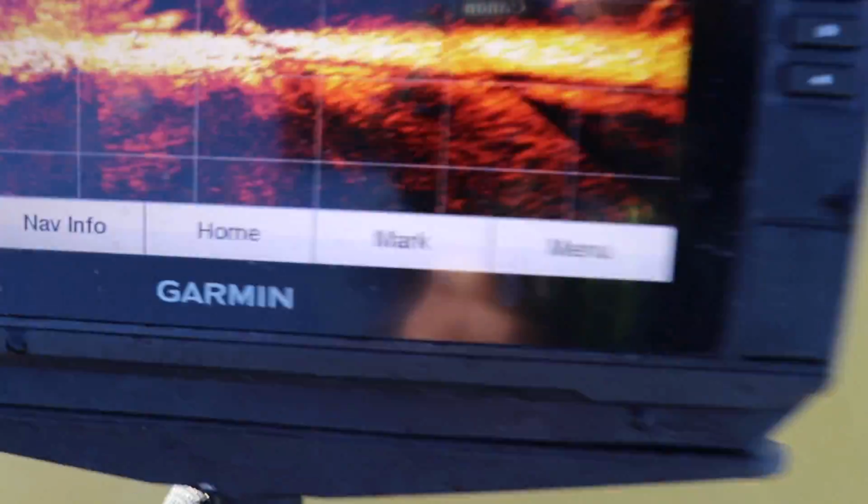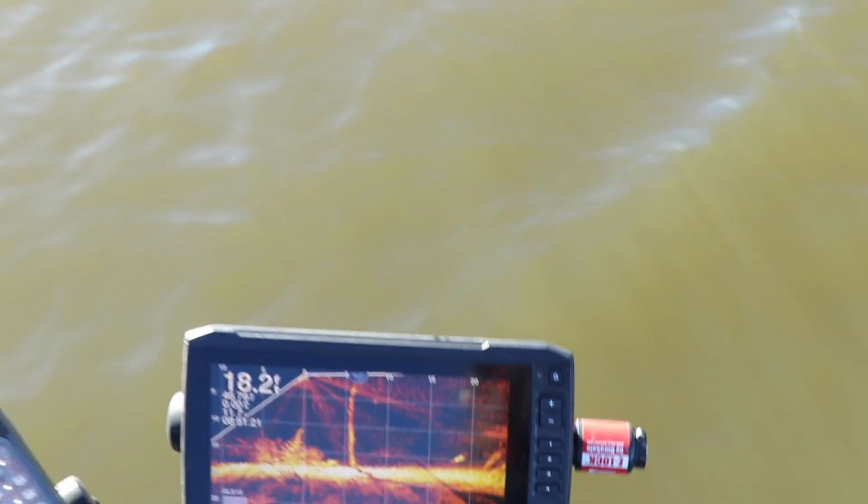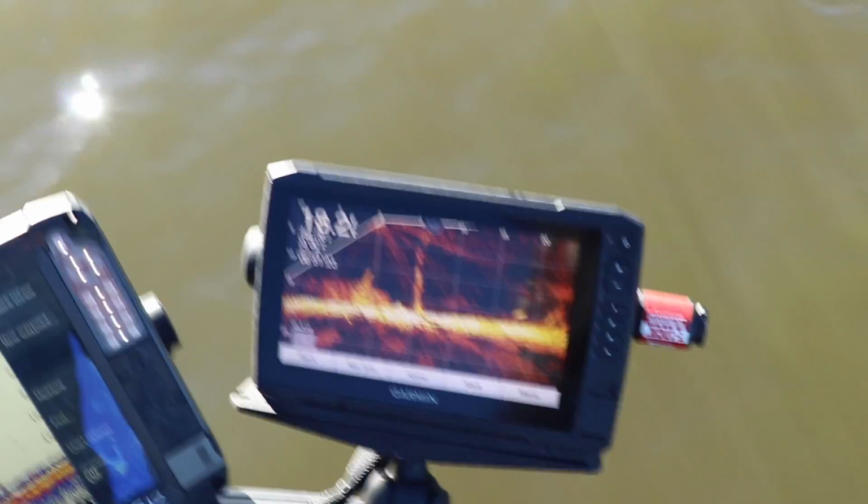Look at that tree. Woo! Man, see if I can put my jig. Where's my jig at? Oh, I'm hung up. There it is. Pretty cool stuff.